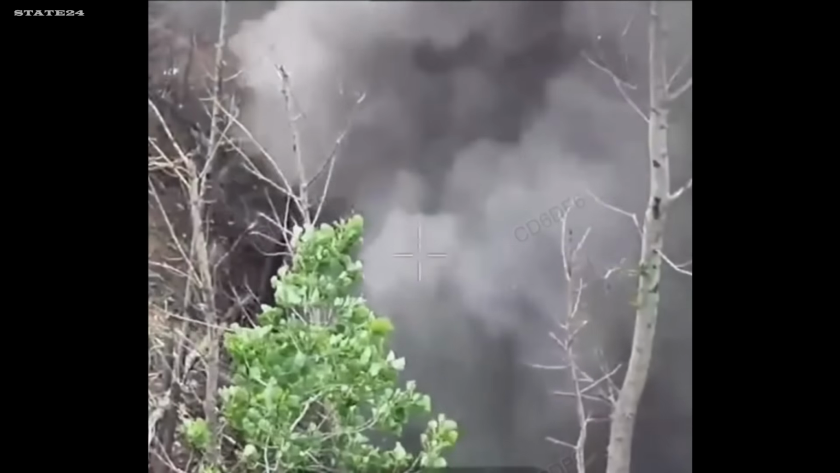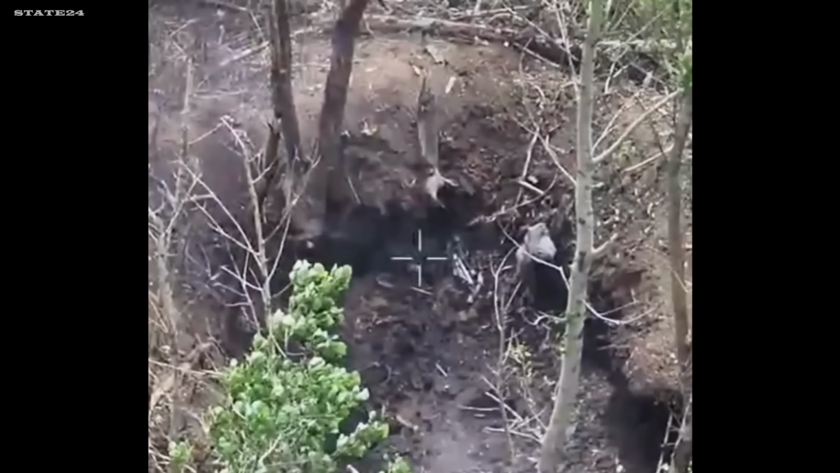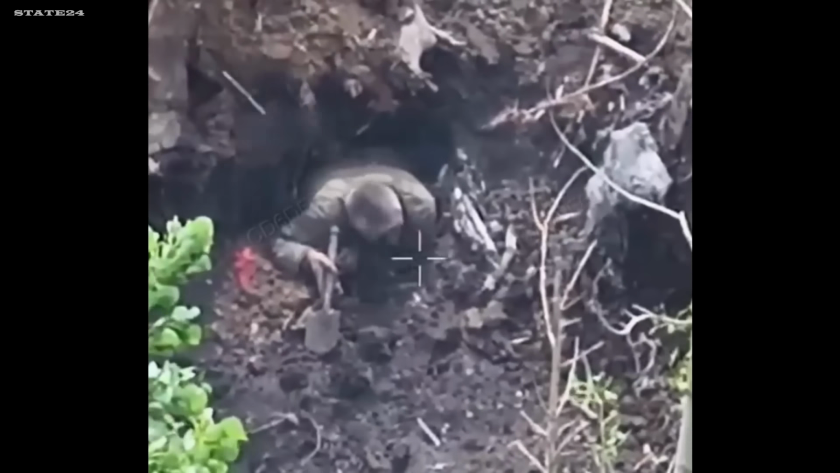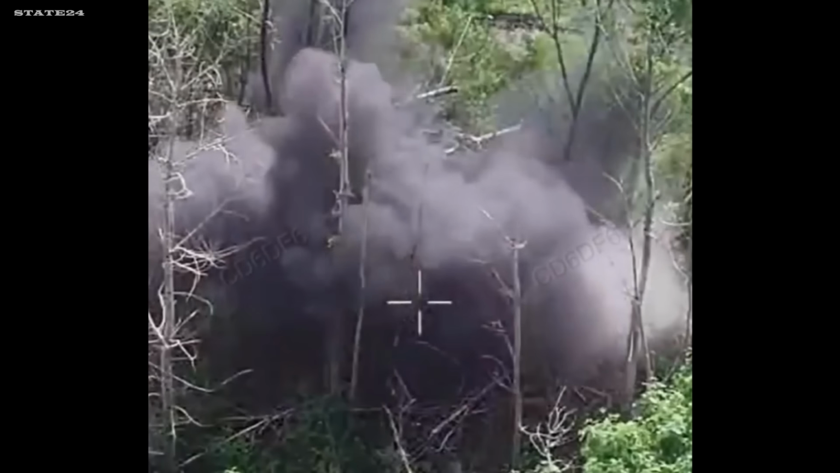Somehow still alive, he starts digging himself out with a shovel, working as fast as he can, desperate to get free before anything else happens. That's exactly the moment the second drone arrives. He never made it out. The shelter he spent time strengthening became the place he couldn't escape.